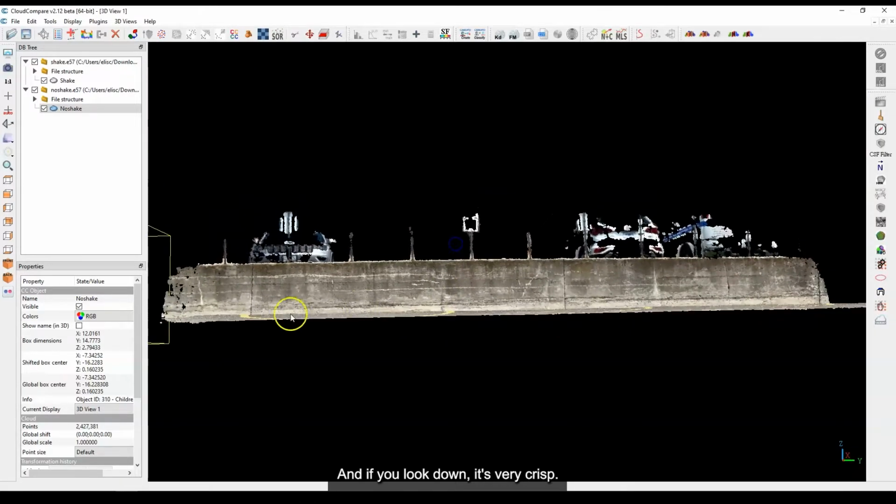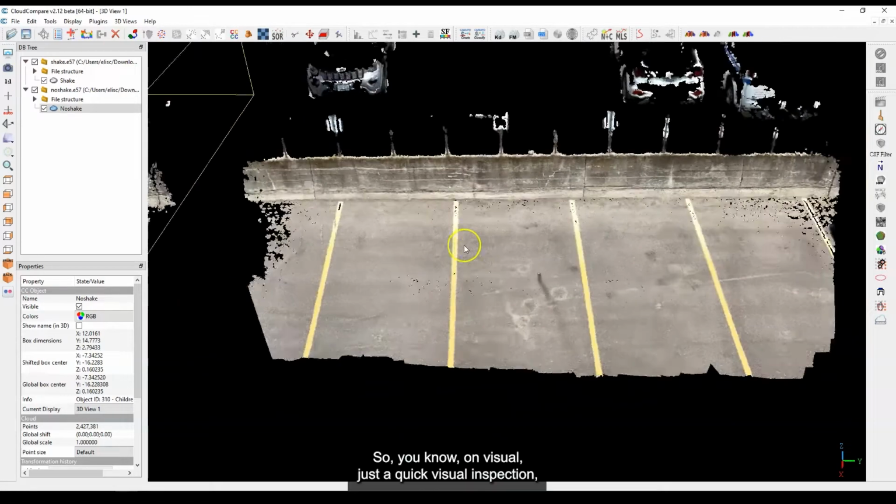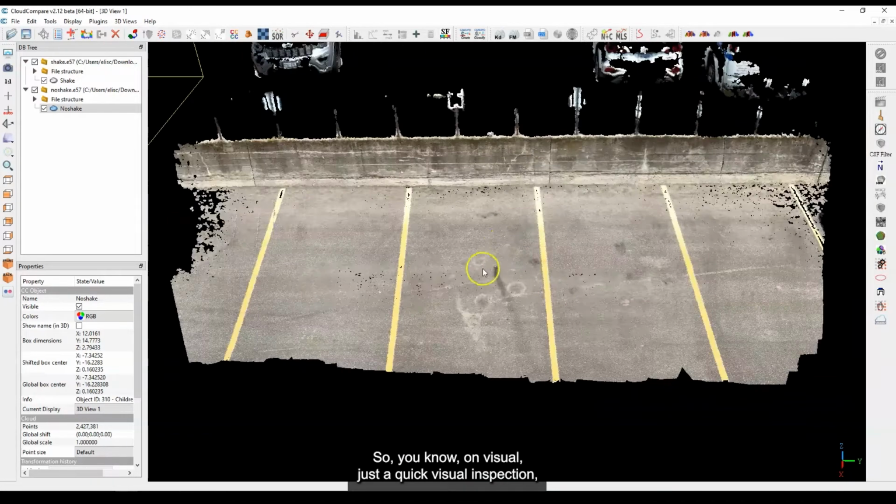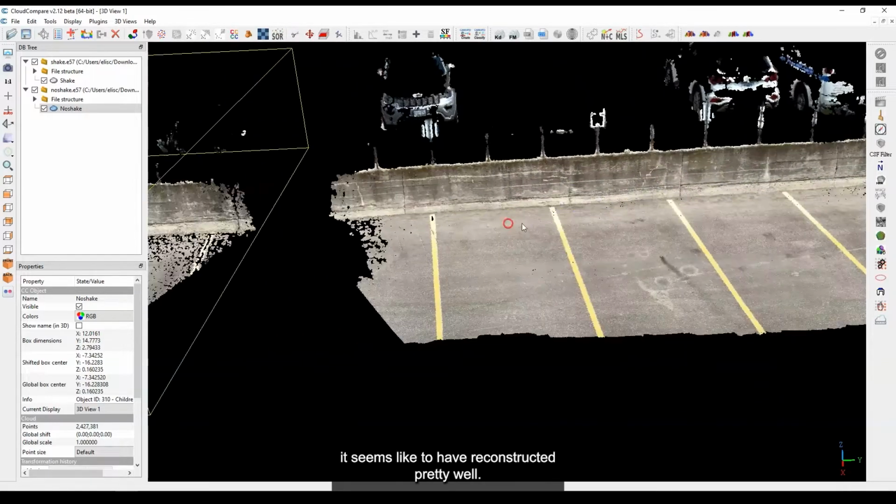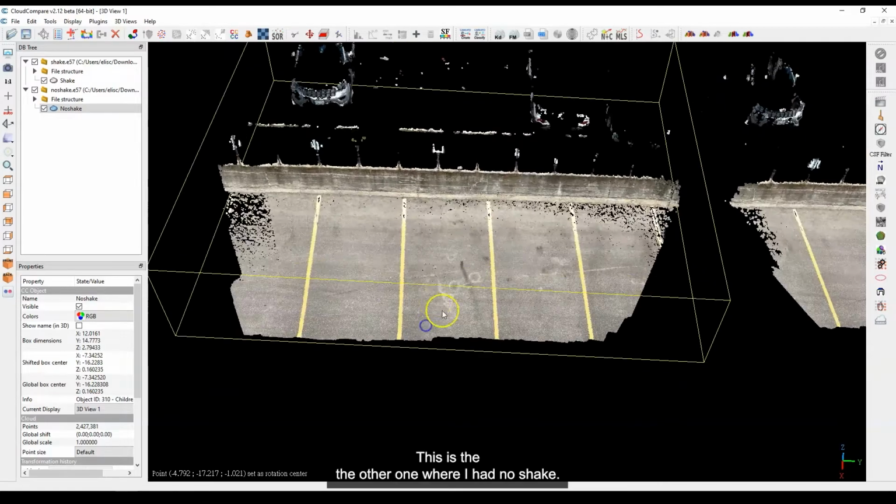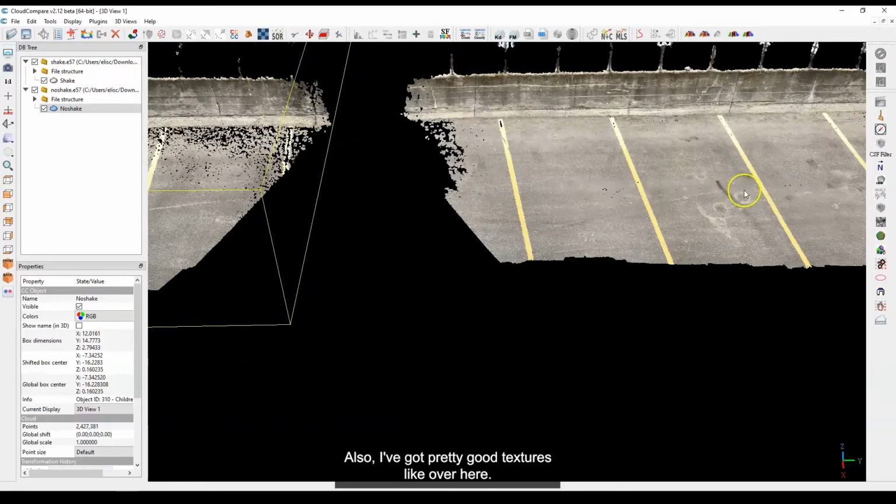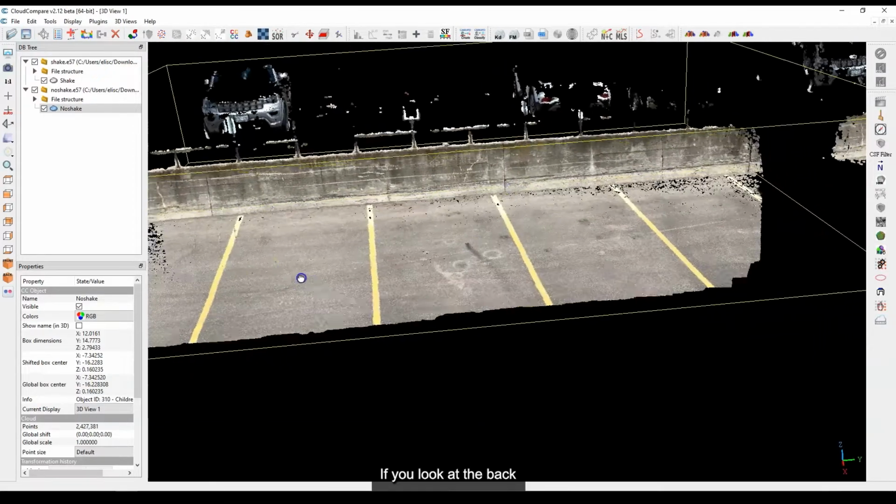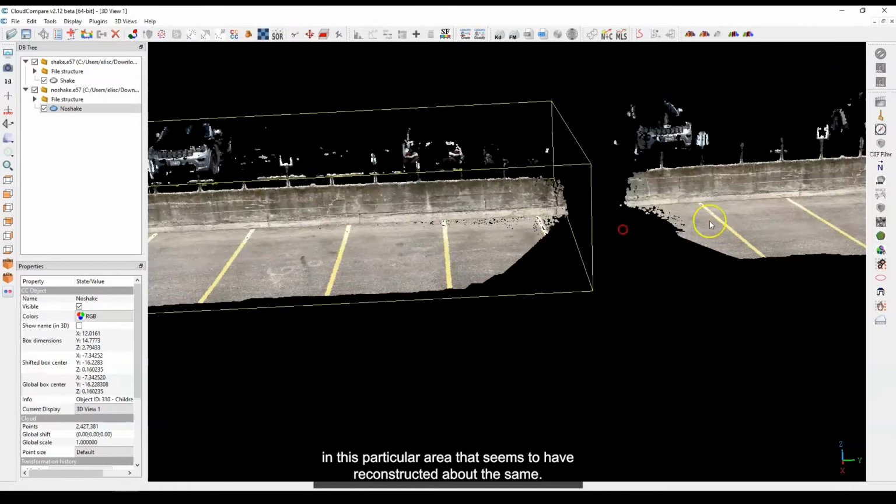If you look down, it's very crisp. There isn't a lot of waviness or other stuff going on. On a quick visual inspection, it doesn't look too bad. Back here where there's a lot of texture, it seems to have reconstructed pretty well. This is the other one where I had no shake, and if you go back in here, you'll see I've also got pretty good textures, like over here. If you look at the back in this particular area, that seems to have reconstructed about the same.